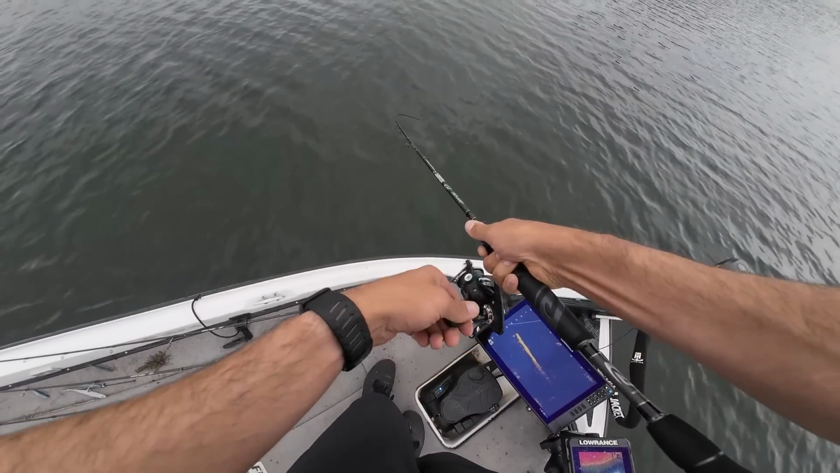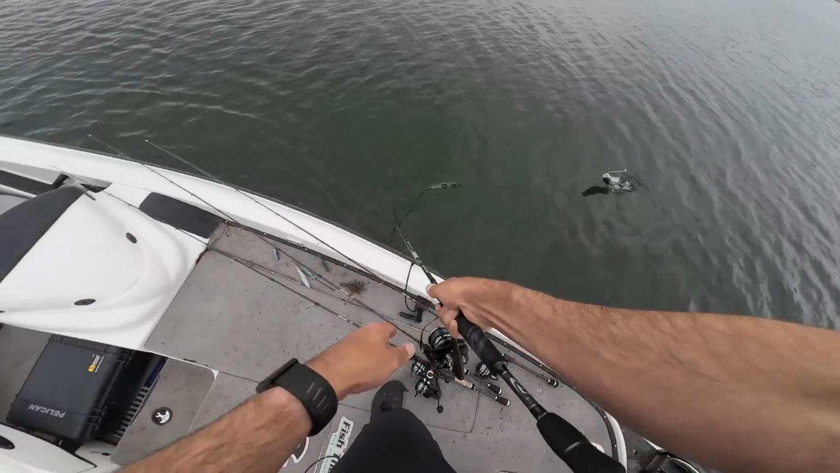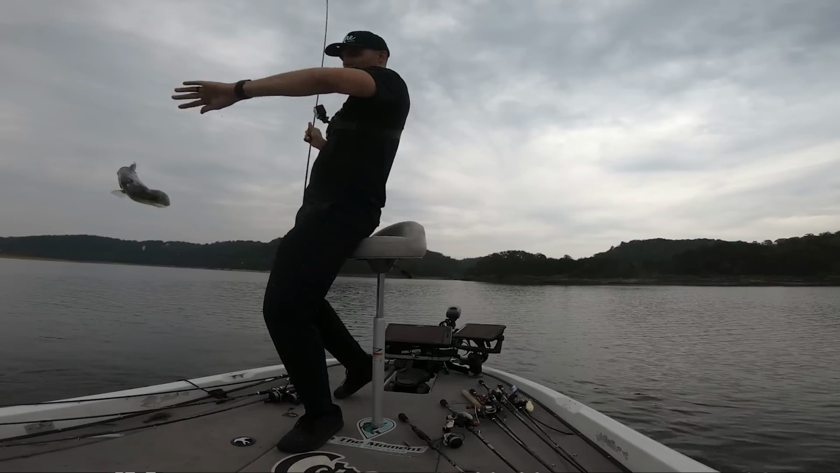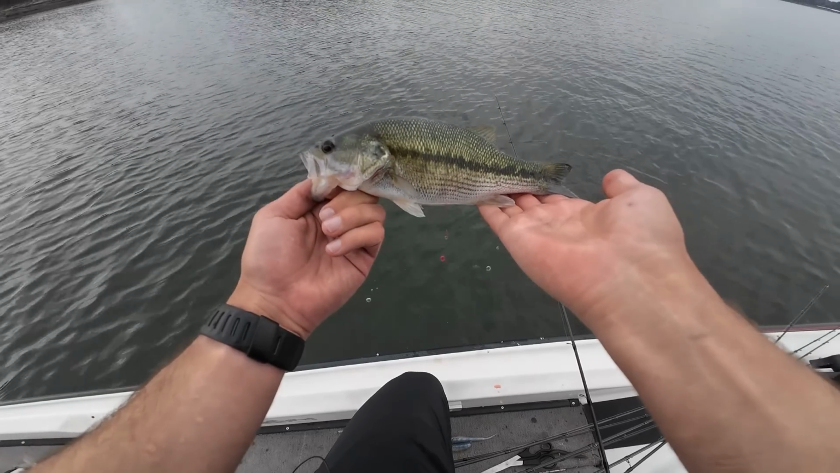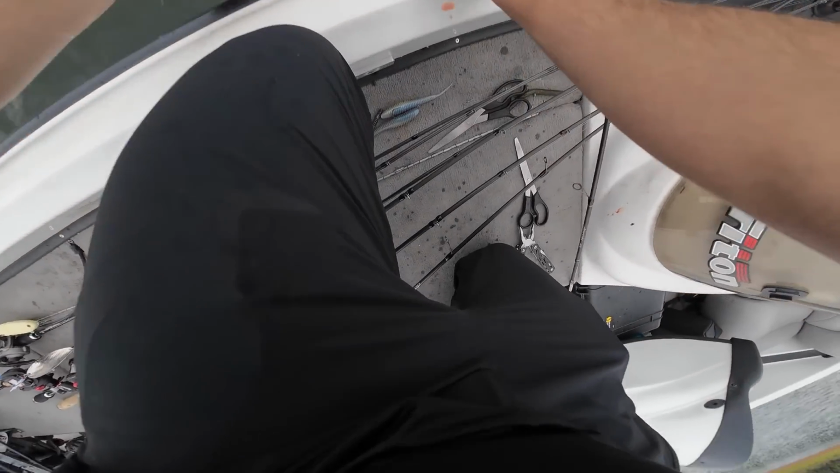This rig just gets them, guys. This is my new favorite deal. Just a little spotted bass, but absolutely choked that rig. Oh my gosh. Just a nice little spotted bass there. Get back down there, bud.